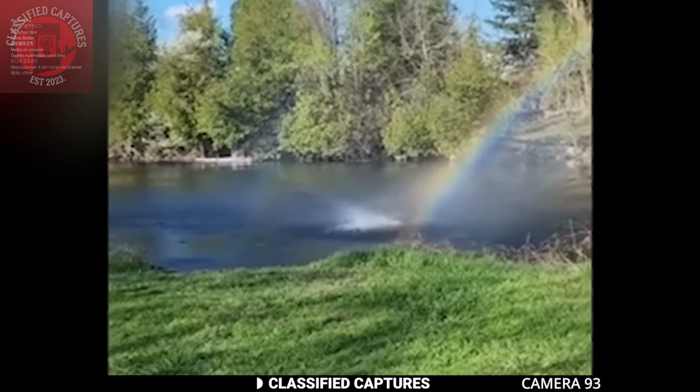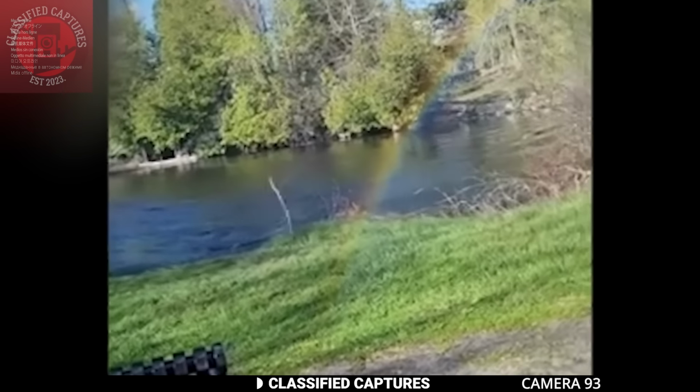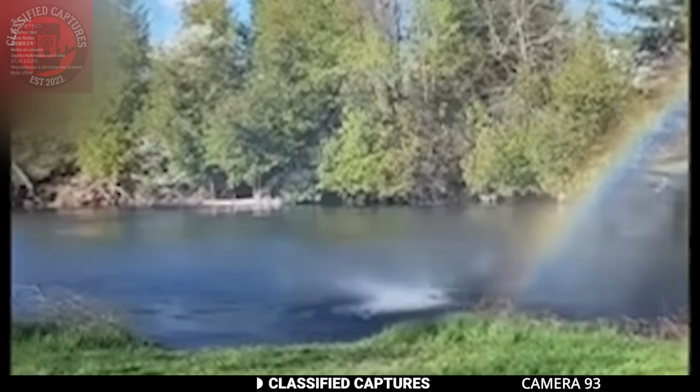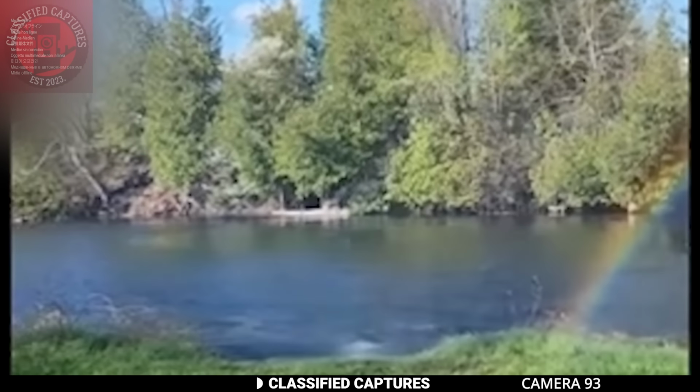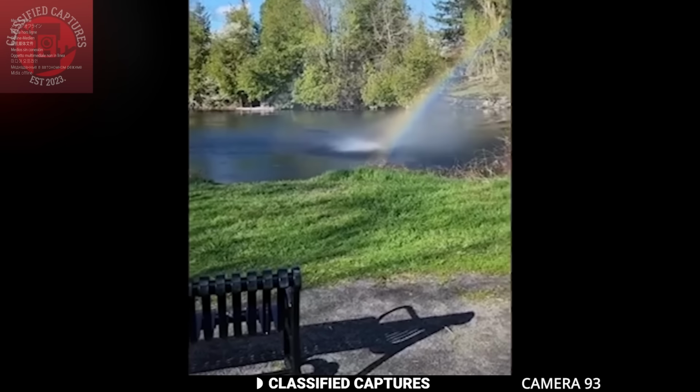When we look at the clip, it looks like they might be near a waterfall, as we can hear water crashing into what they're filming from a height. If that's true, then there's no real end of a rainbow. That's a bummer when you think about it.